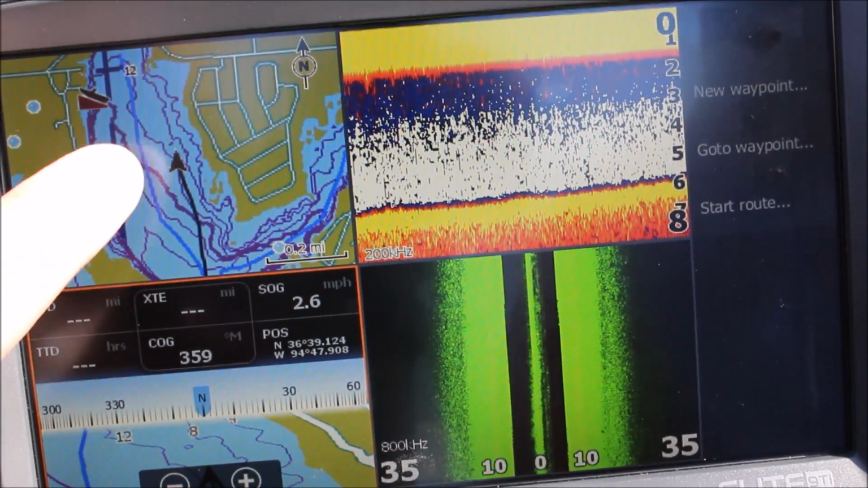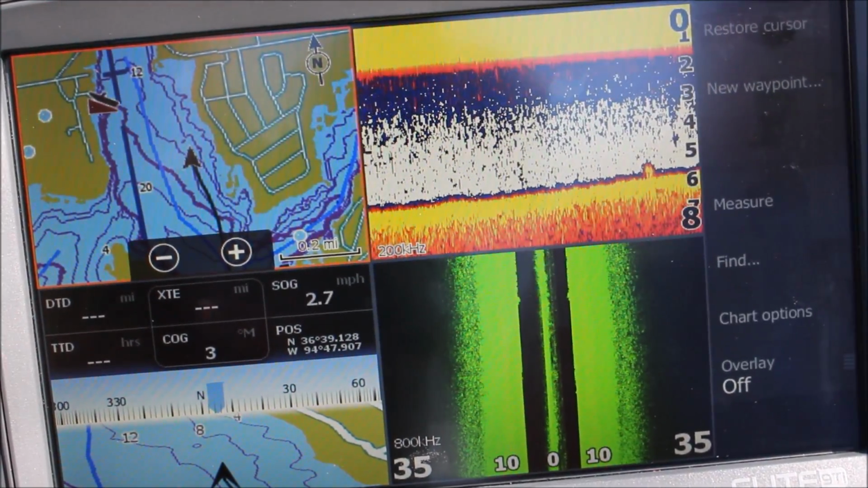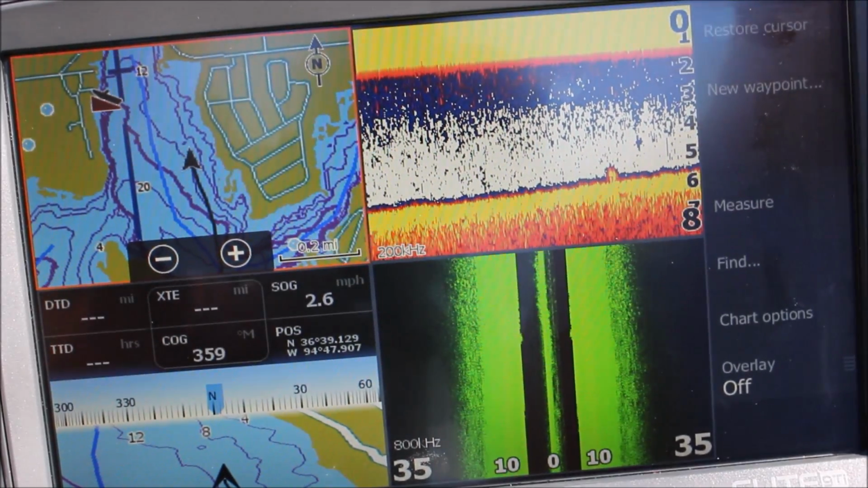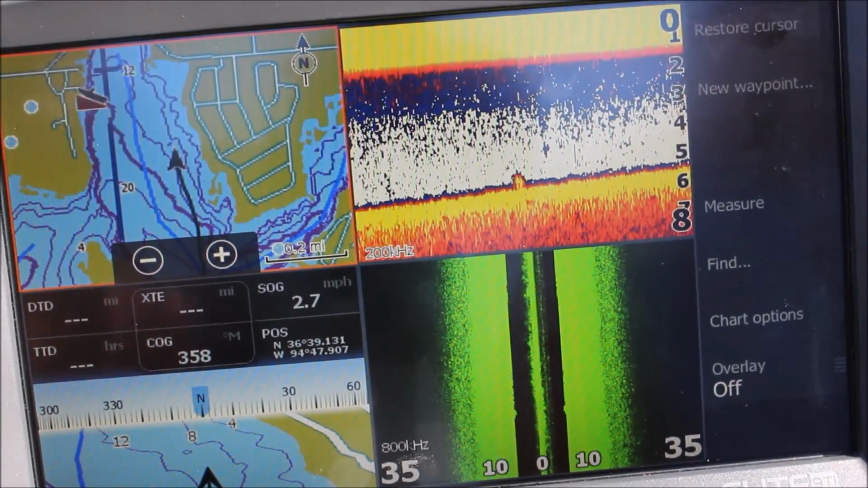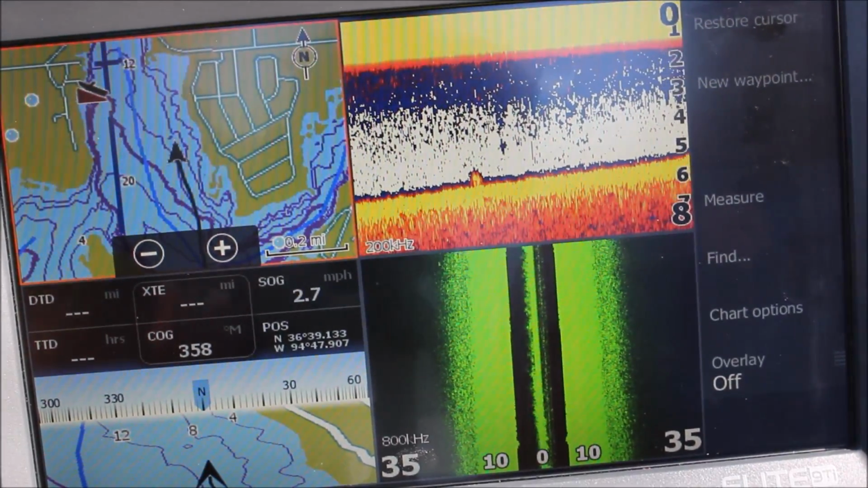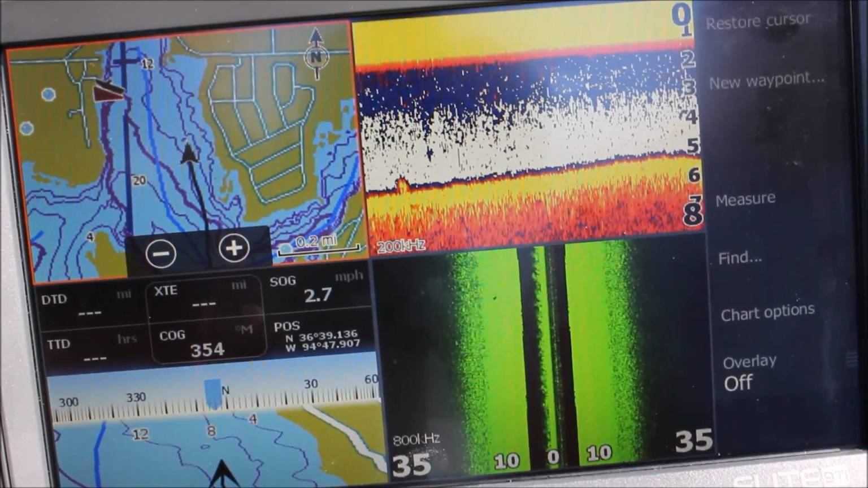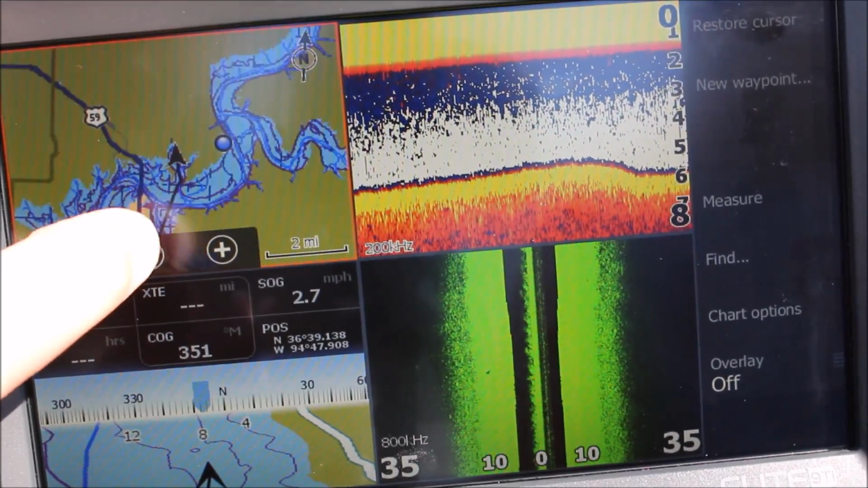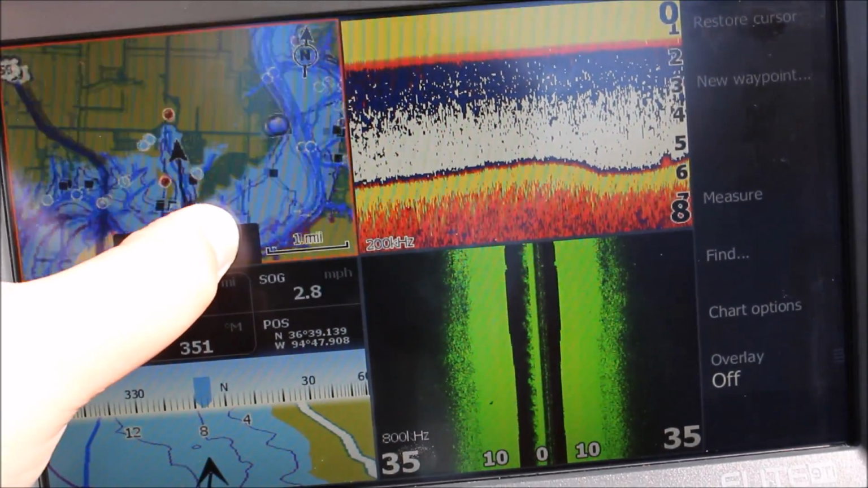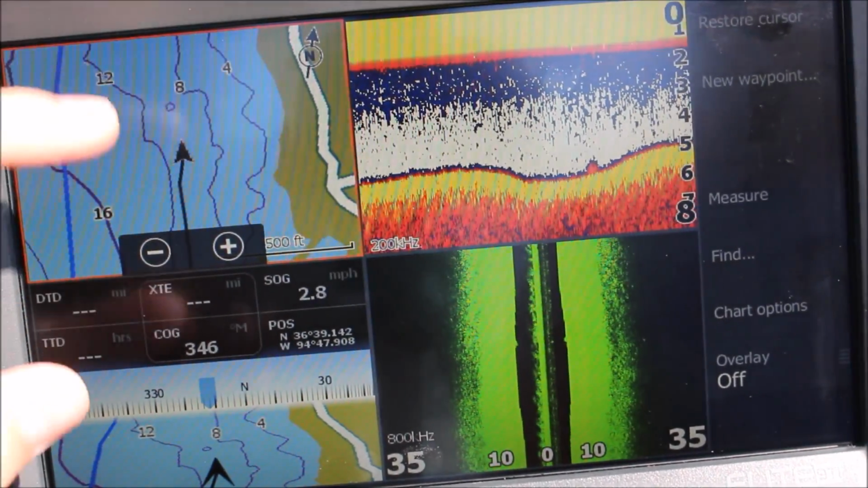So, and then for your GPS, you can do waypoints wherever you like. I'll show you how to do waypoints here in a second because we're gonna place a waypoint over here, and you can zoom out as much as you want to where you can see the whole lake, and you can zoom in to where you can see each individual line.